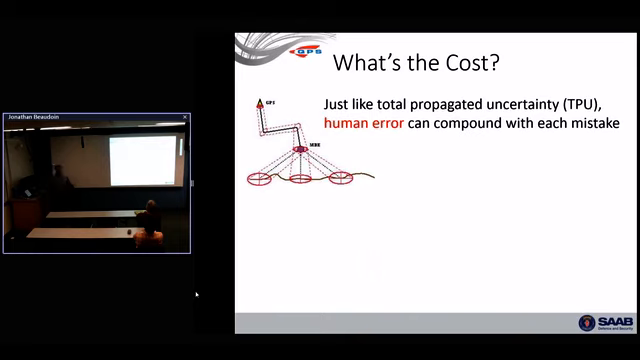And what's that cost? That's the point of this presentation. Part of it is this interesting idea, and I'd like to maybe talk about it over a cup of tea with Brian: there's human TPU. We worry an awful lot about our total propagated uncertainty: the GPS antenna, all the lever arms, my multibeam, my angle uncertainties, my sound speed uncertainties, and there's my sounding with its total propagated uncertainty.